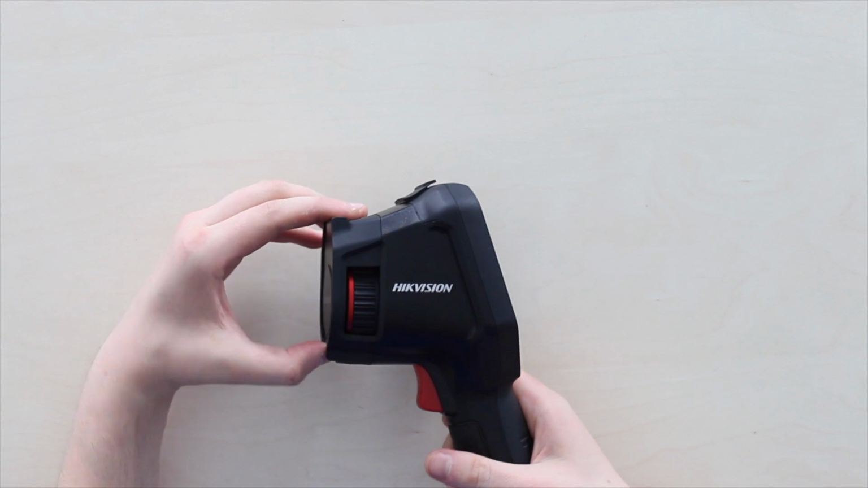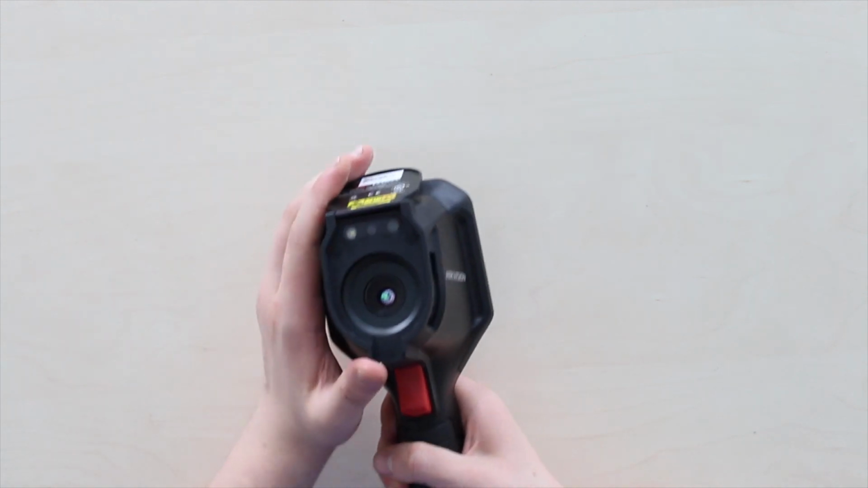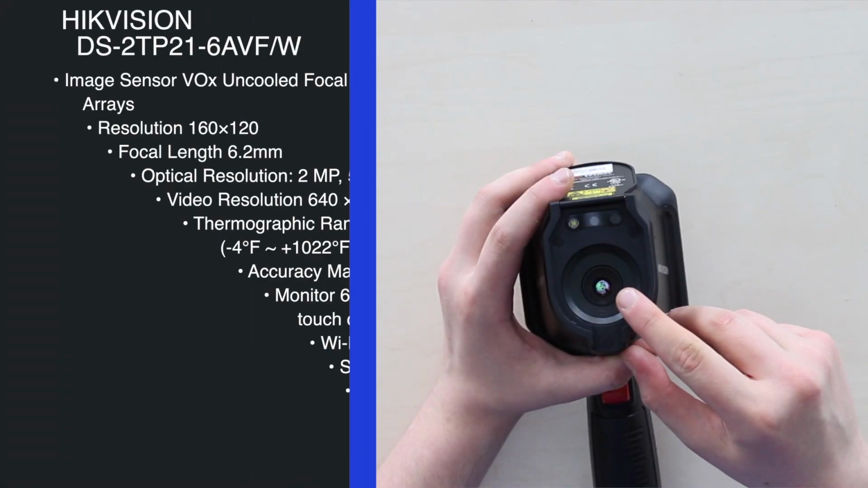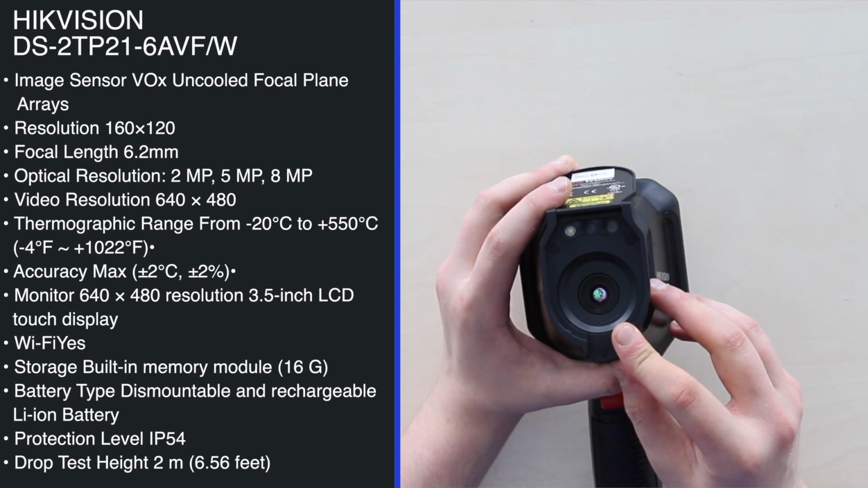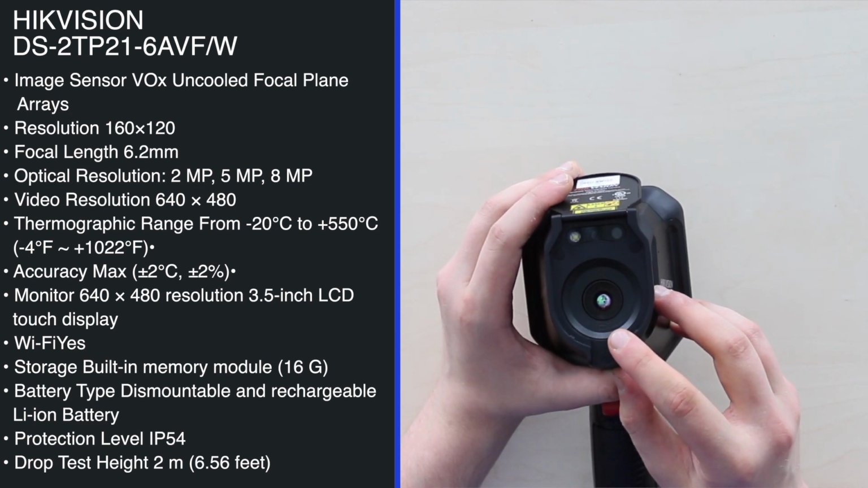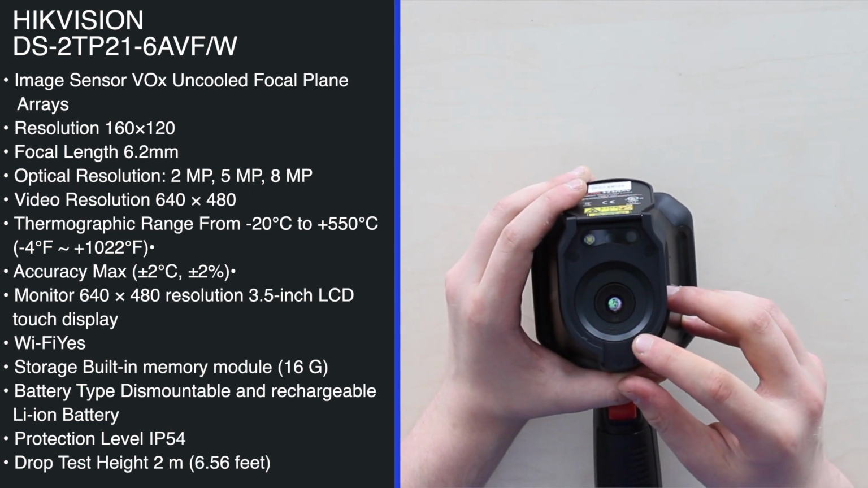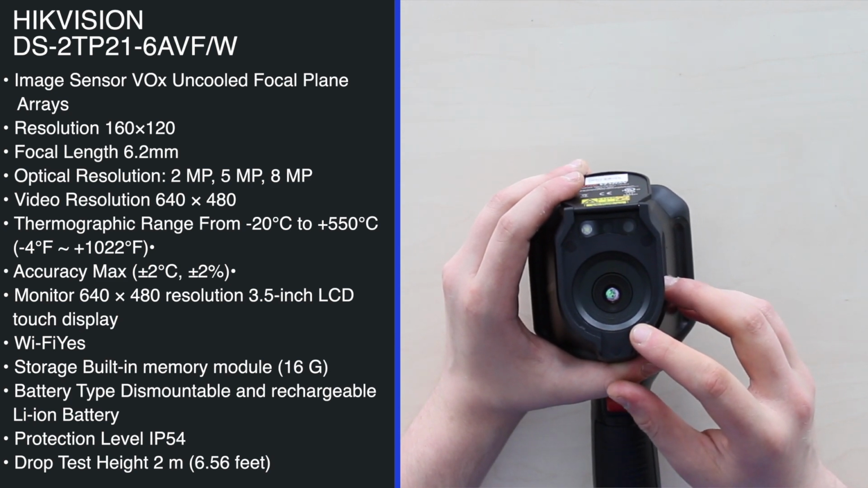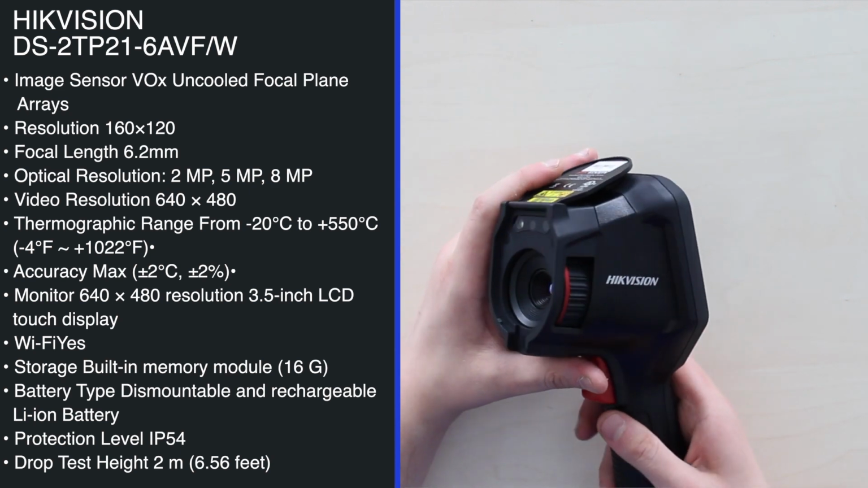Similar to camera lenses, there's a cap covering the lenses and other active elements. Now you can see the main parts: a thermal module with an operational resolution of 160 by 120 pixels and 6.2 millimeters of focal length, able to detect elevated body temperature with a margin of error of plus or minus 0.5 Celsius. Though if you add a black body device to your setup, it can decrease to 0.3 Celsius.